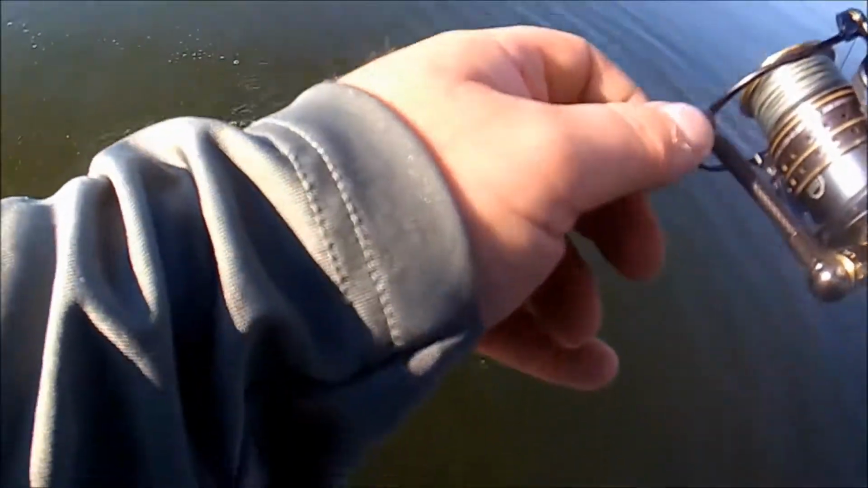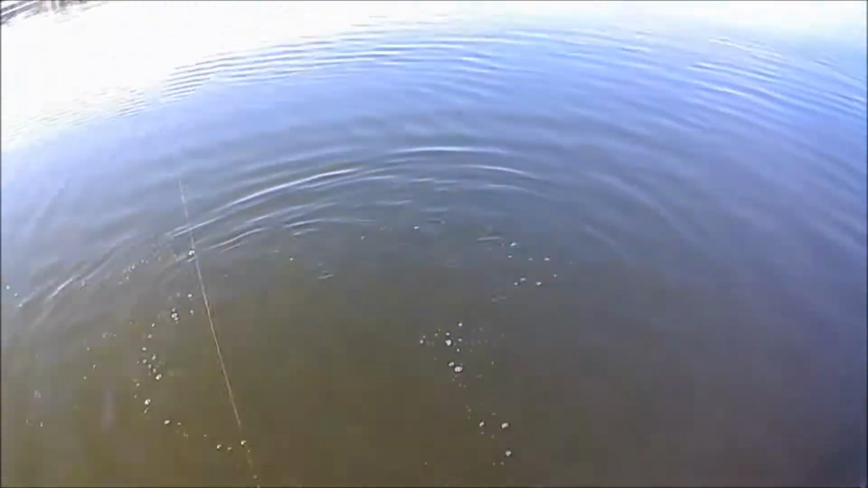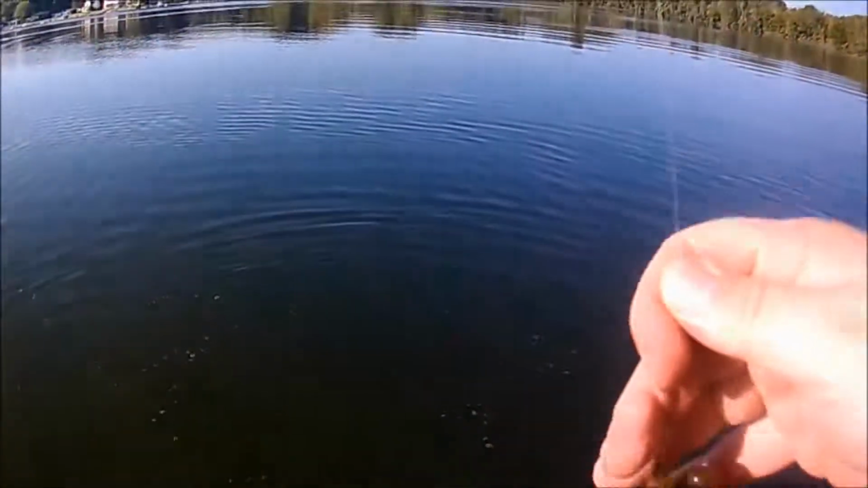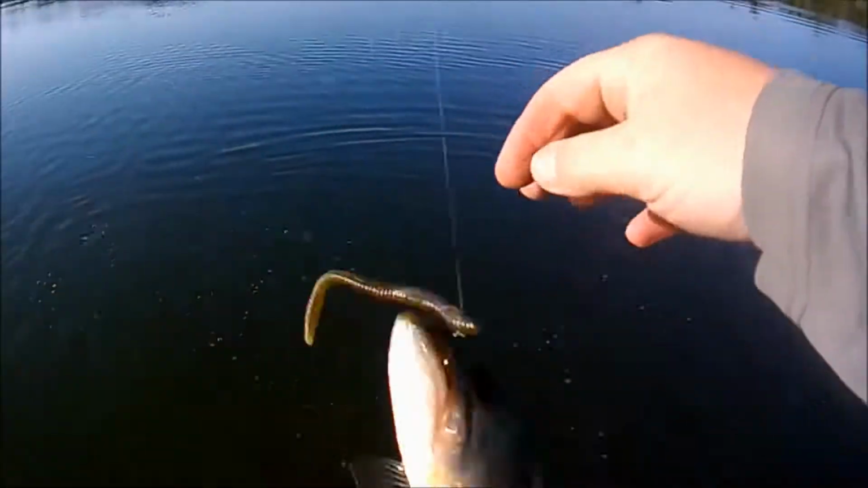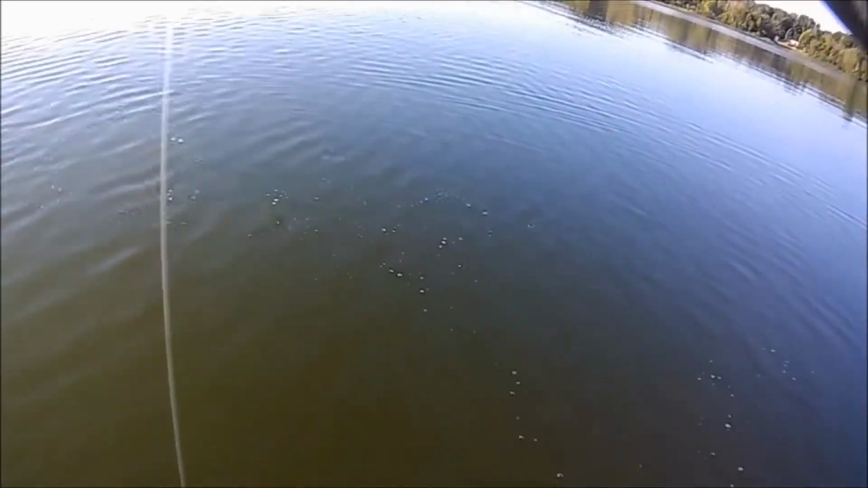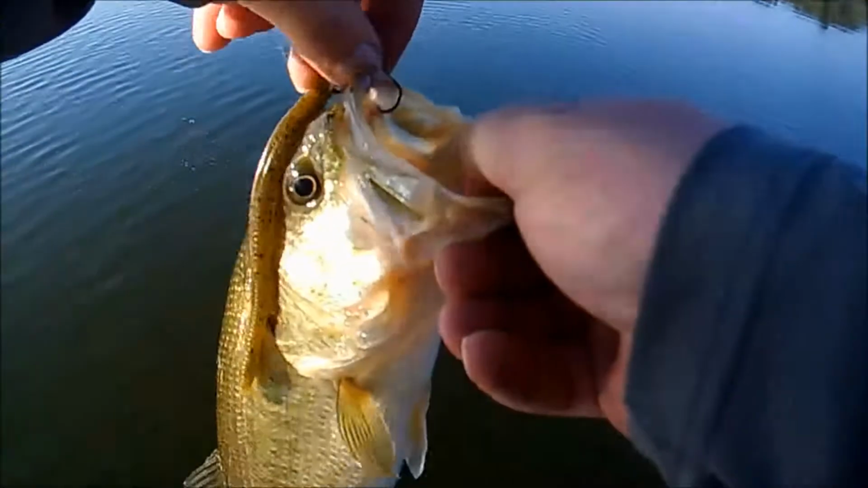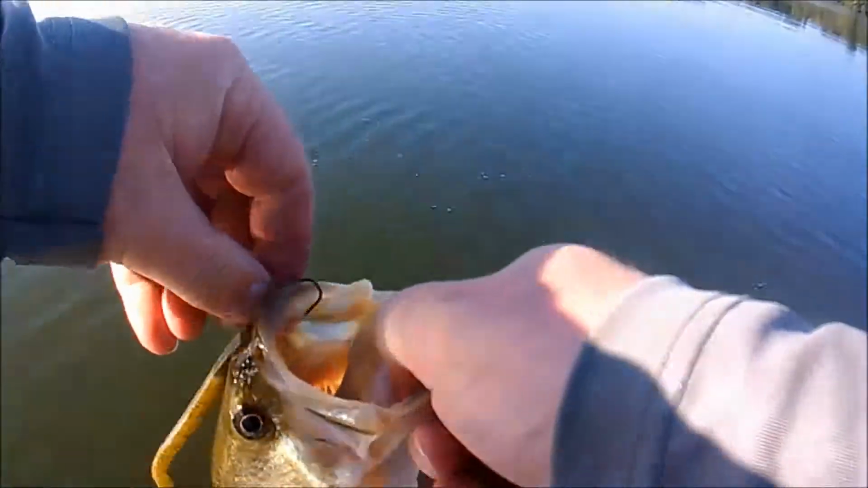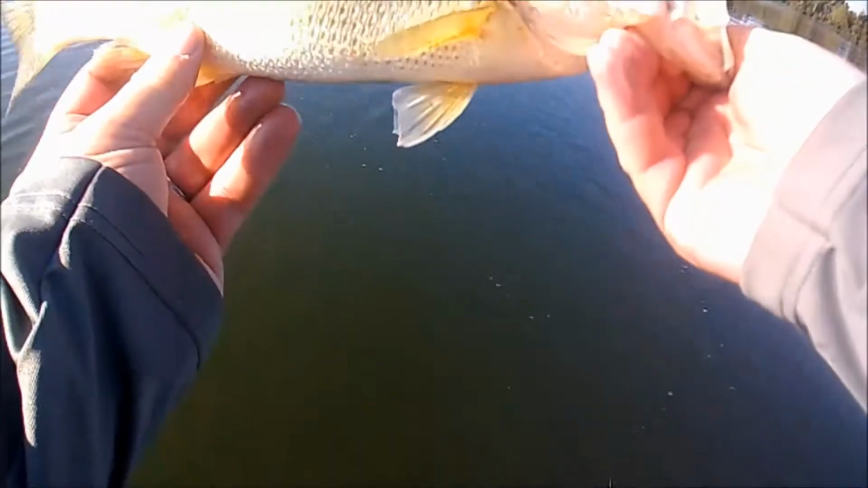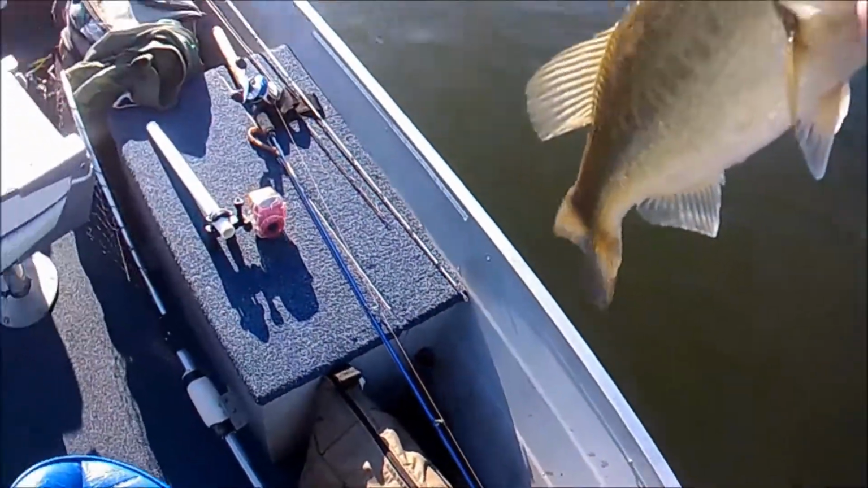And another one on the drop shot, finally. Man, that was deeper. That guy was deeper. Finally. Oh, buddy, relax. Relax, dude. Relax. Barely got him, too. Whew. Another dink. But a little bit bigger dink for me. At least today.